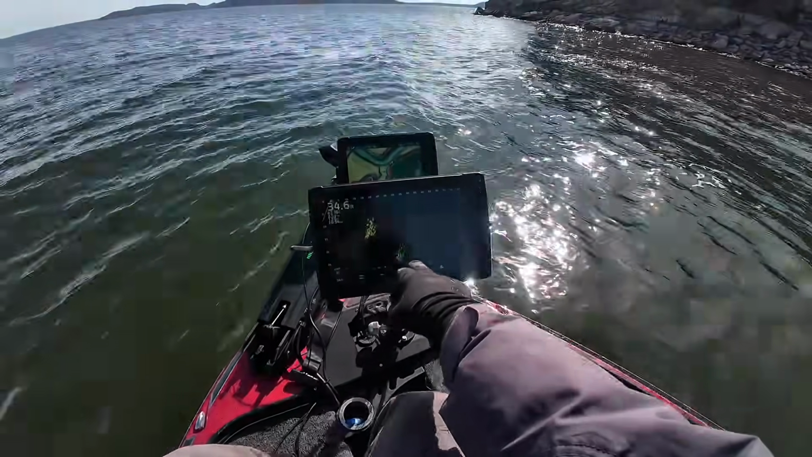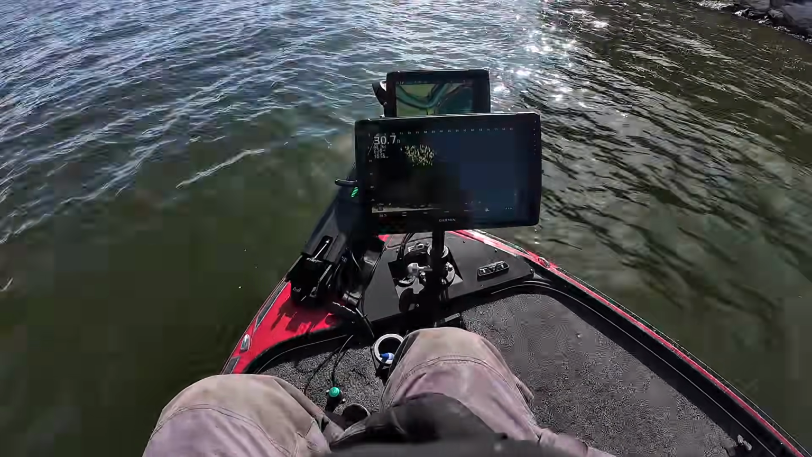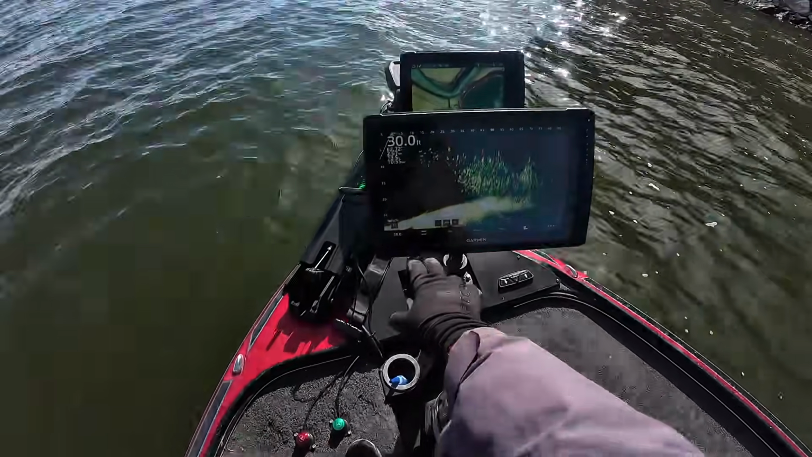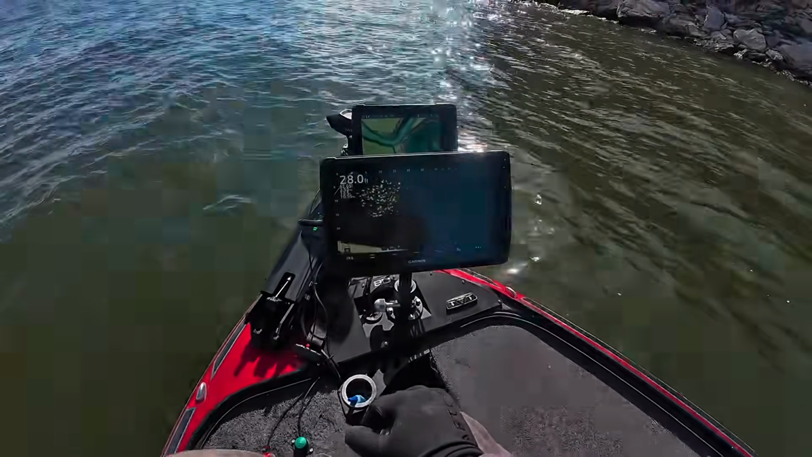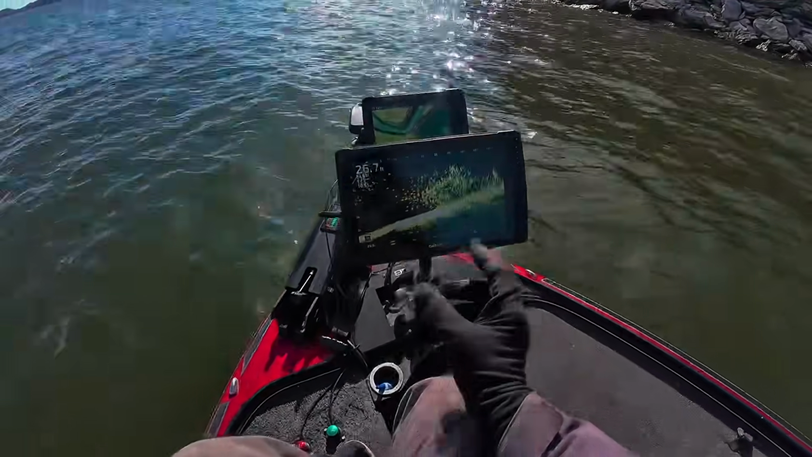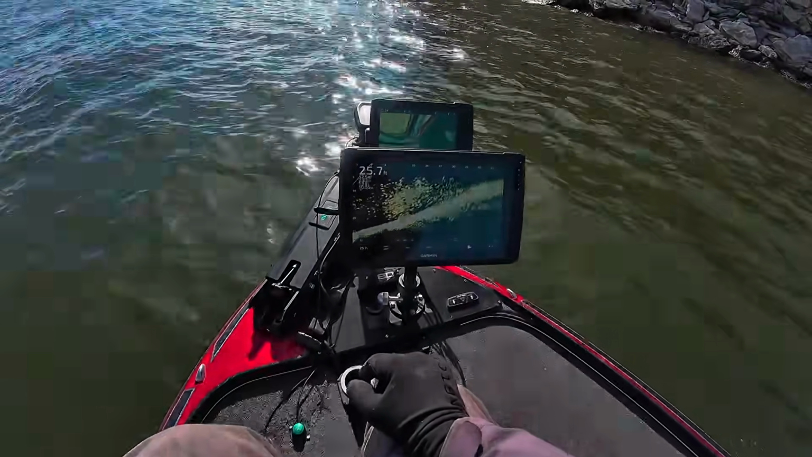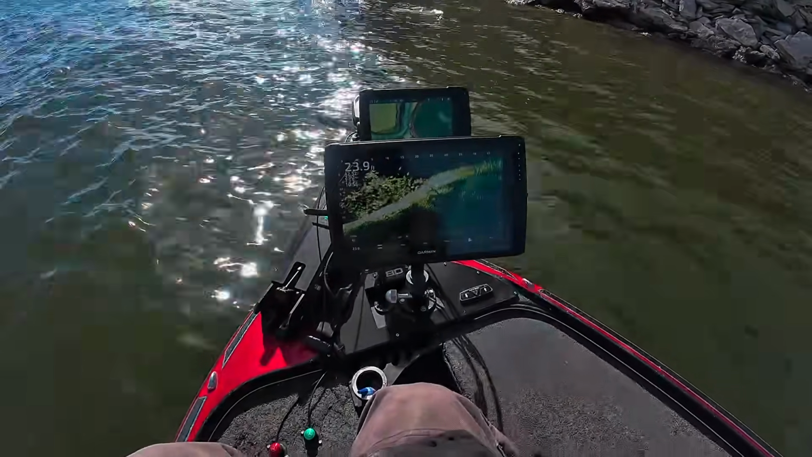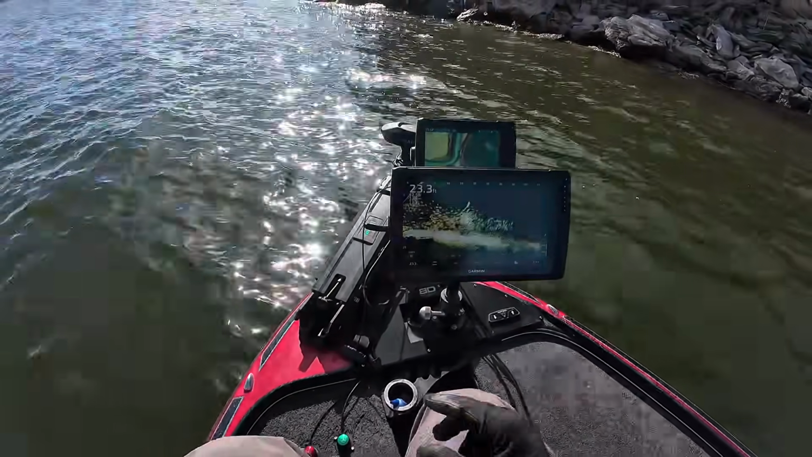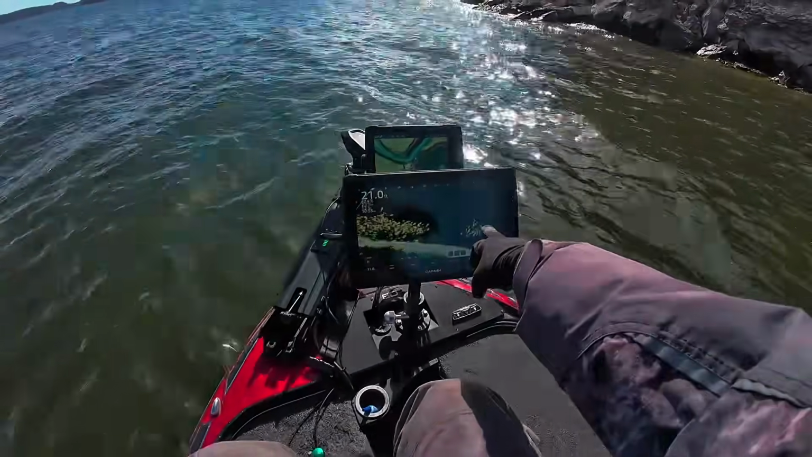See, there's a bunch of little crappie schooled up. And there they are. That is a ton of little crappie, and I mean a ton. Those are all crappie right there, but like I said, they're pretty small. Looking over here towards the bank, got a whole bunch of them on this piece of wood that we drove over and seen on side scan. Whole bunch of little crappie, just juveniles. These are a little bigger right here.